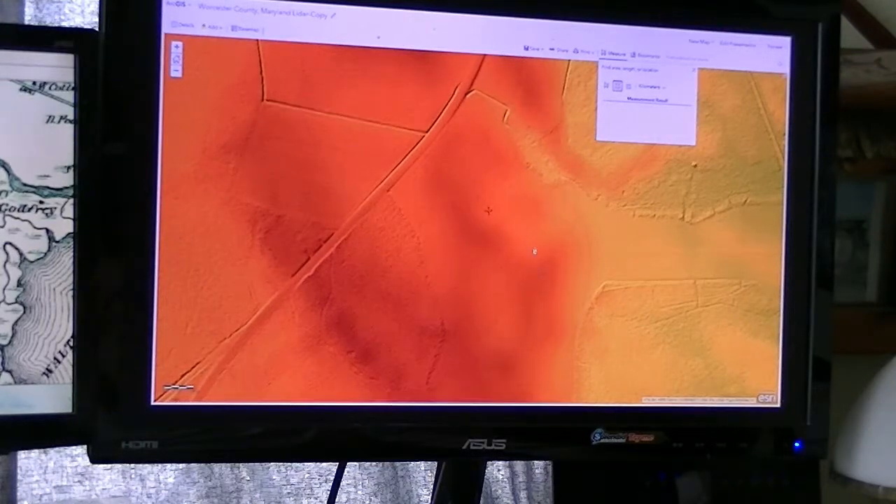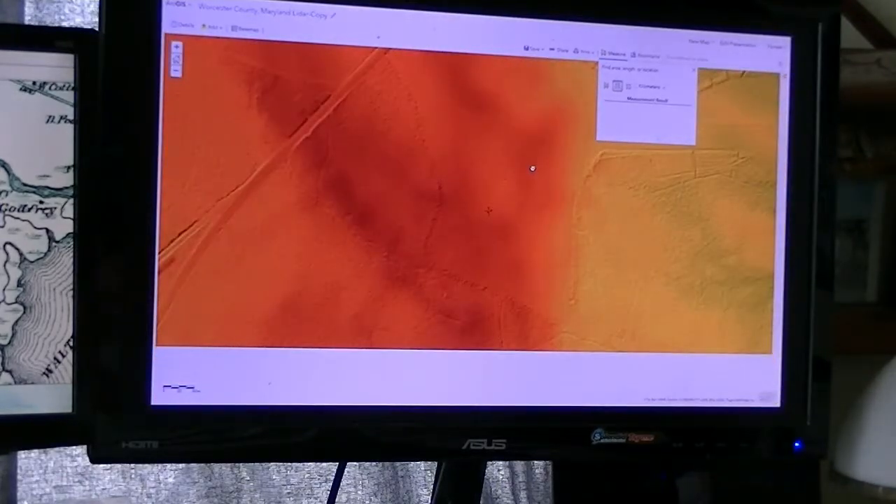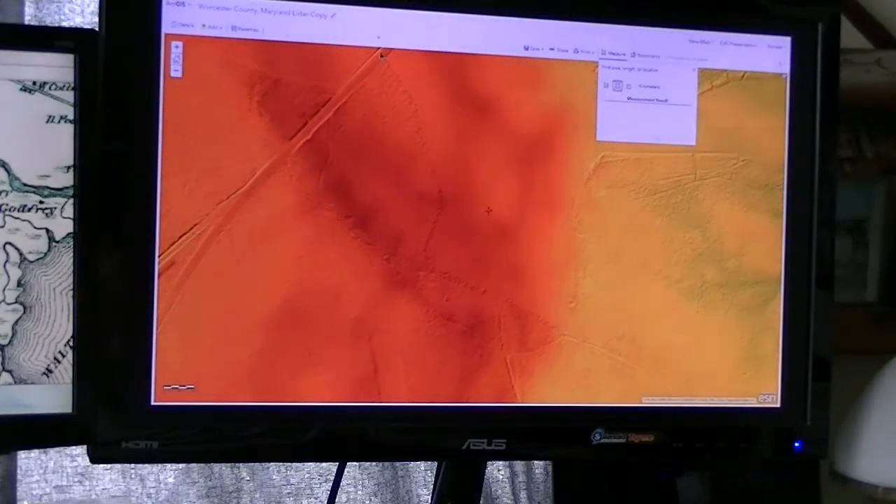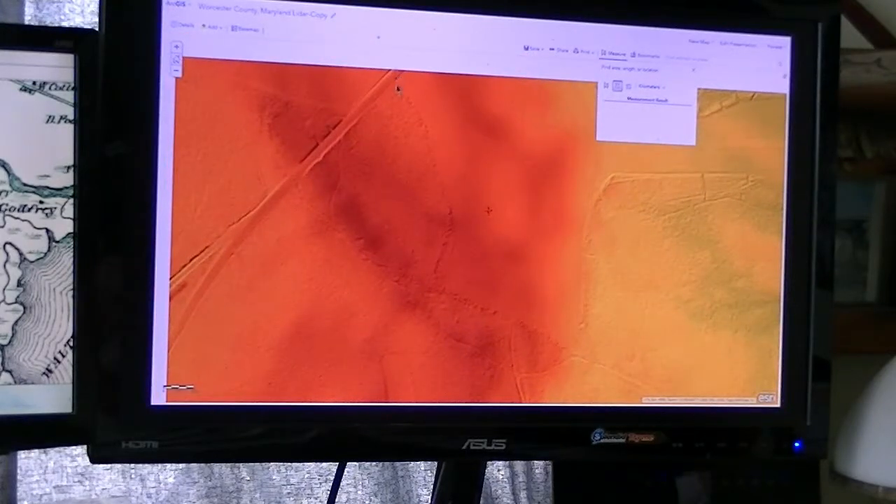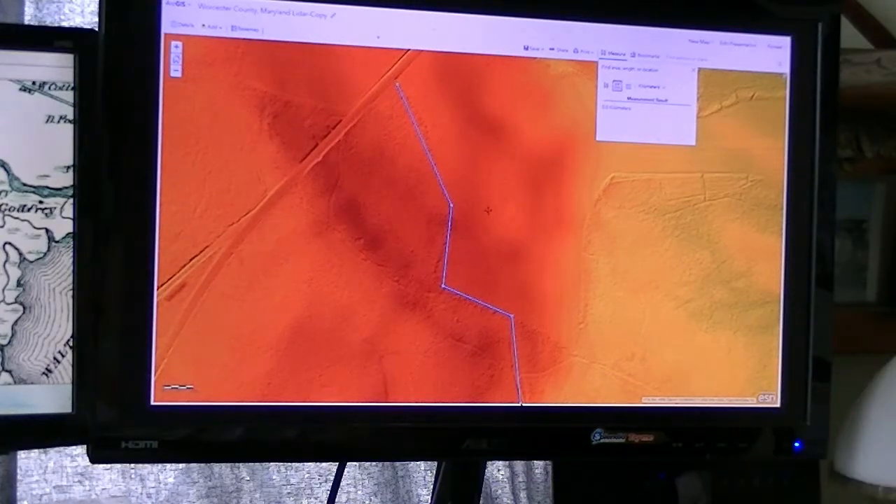And to me, the most logical is here. This is my guess as to where that road was.